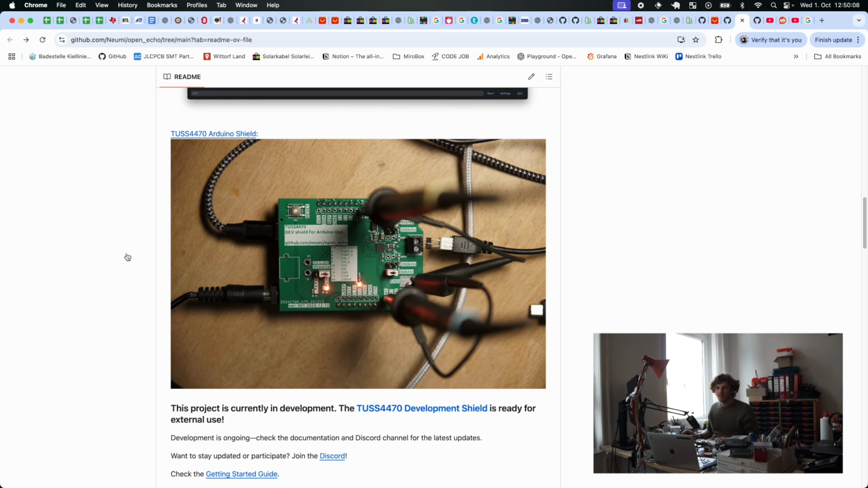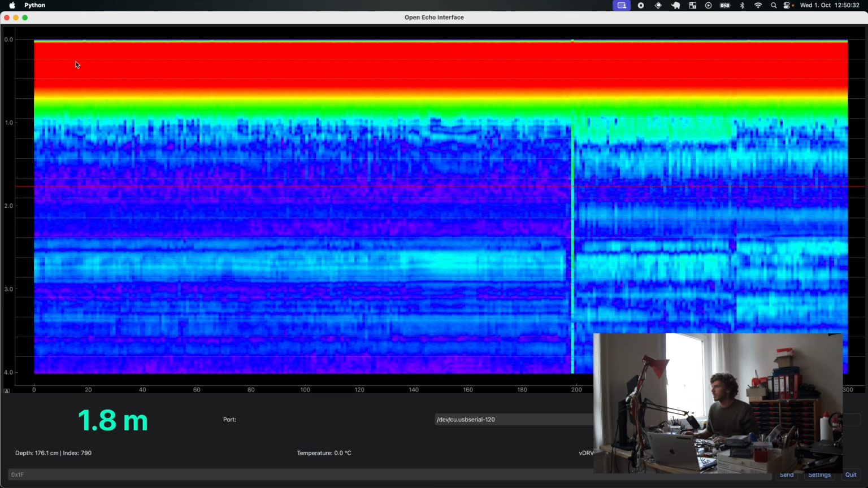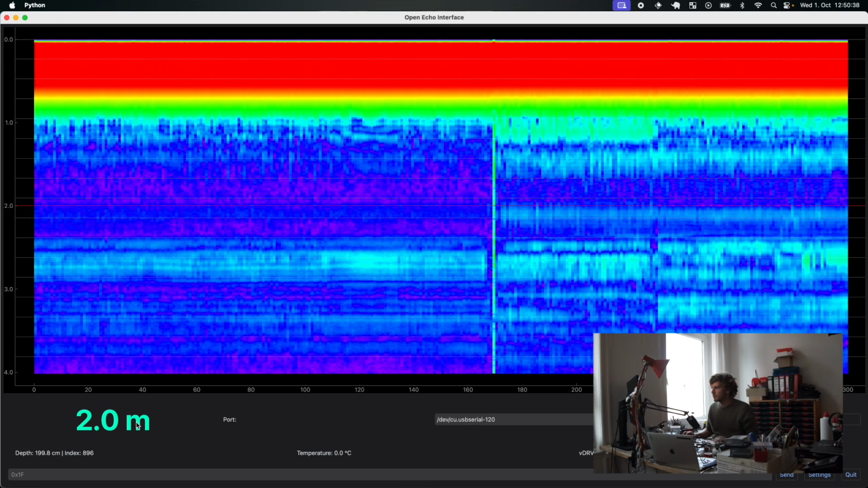Also on the GitHub, on the Discord community, someone is currently building a version where they use the Arduino R4, which has Wi-Fi on board, and you can plug into this Wi-Fi via other devices, like another Raspberry Pi or your phone, and you can see it on a web interface, which is very cool. I also planned this for the Python interface, but haven't done it yet. So currently you can only see the raw data display and an interpreted number for the depth.